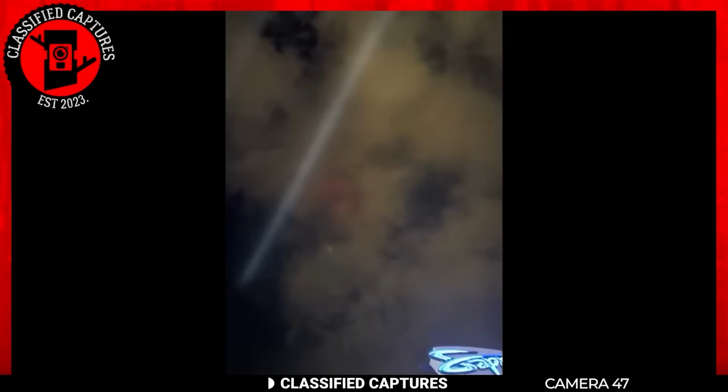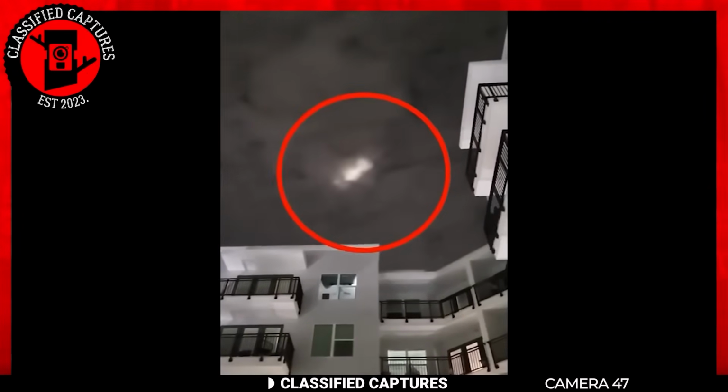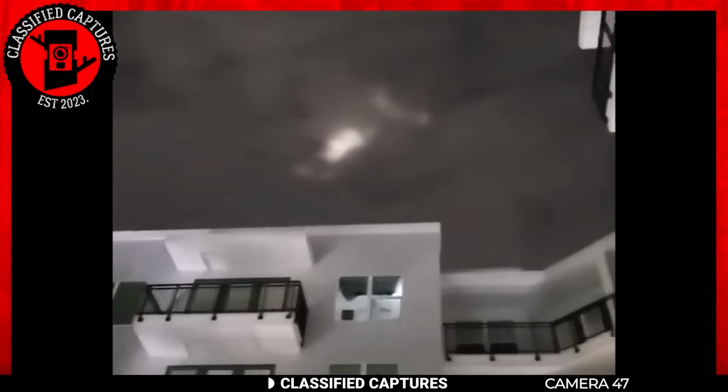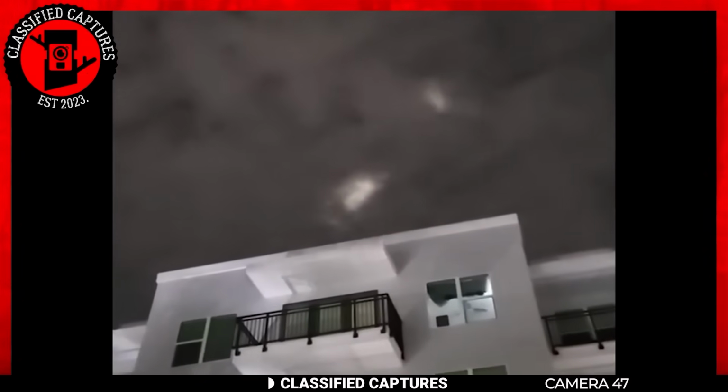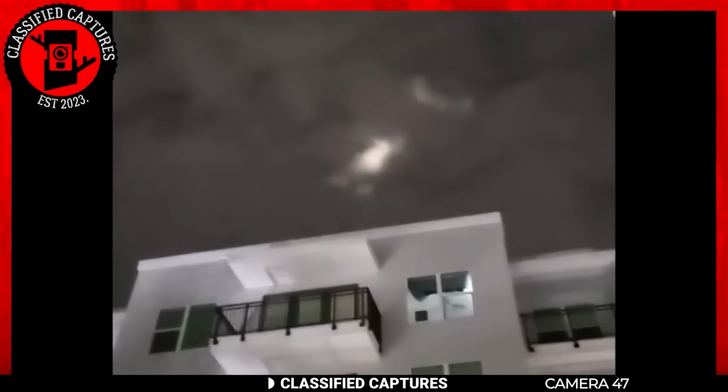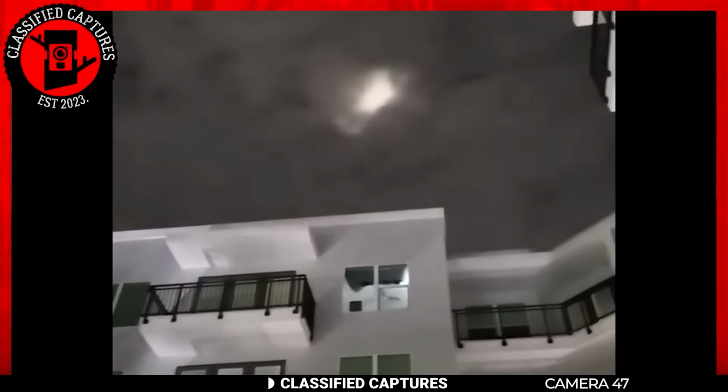These lights, distinctive in their appearance, didn't resemble any man-made aircraft, leaving one inevitable question lingering. Could this have been a UFO, an unidentified flying object? The mysteries of the cosmos often find their way into our everyday lives, leaving us to wonder about the possibilities beyond our understanding.